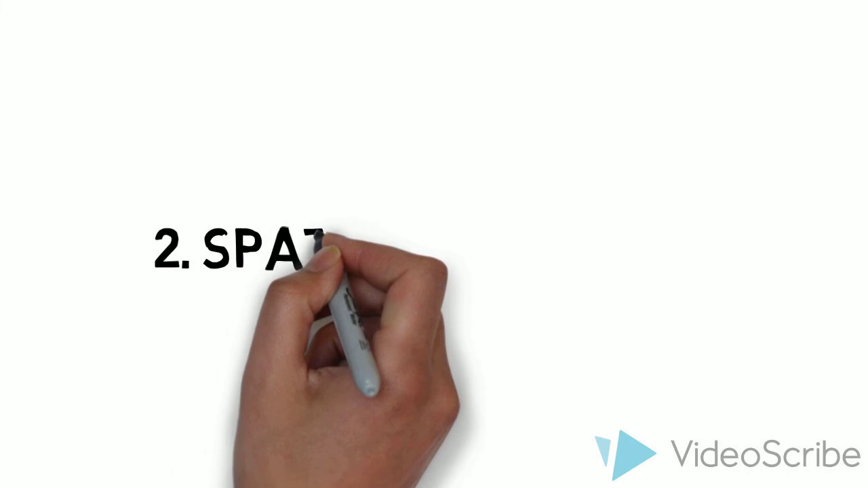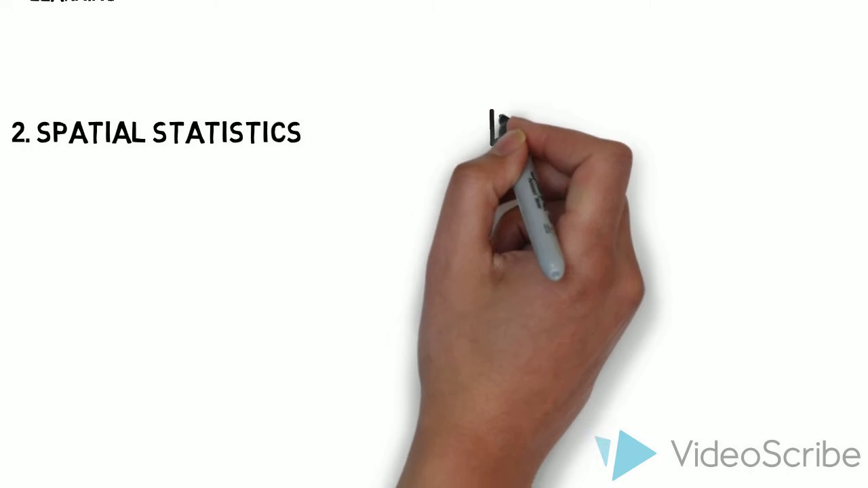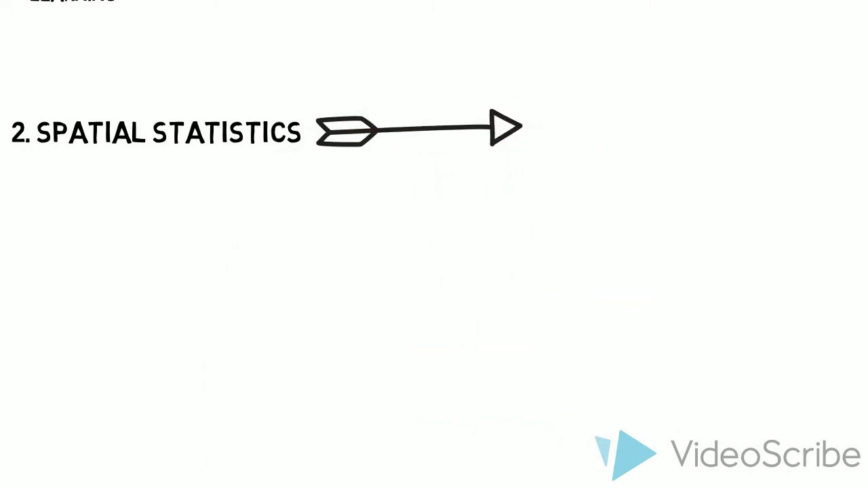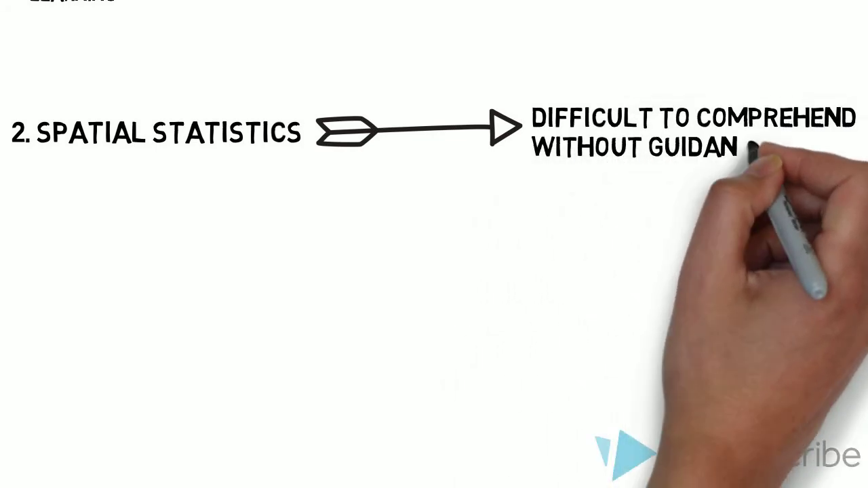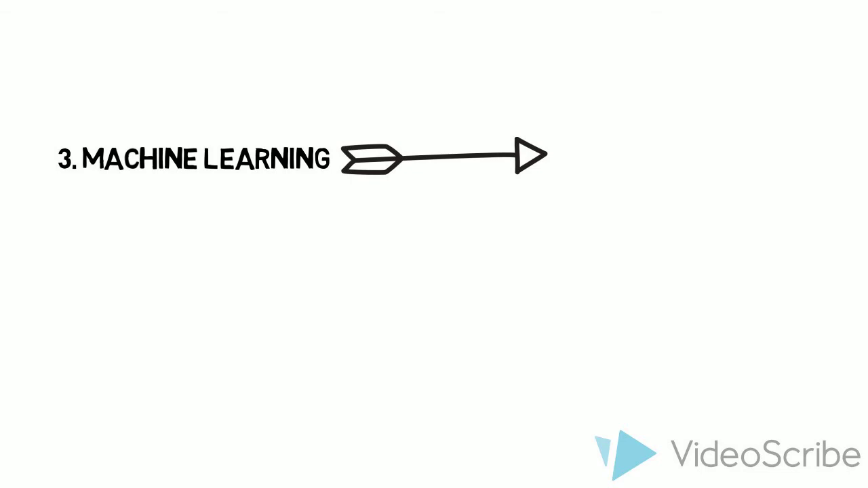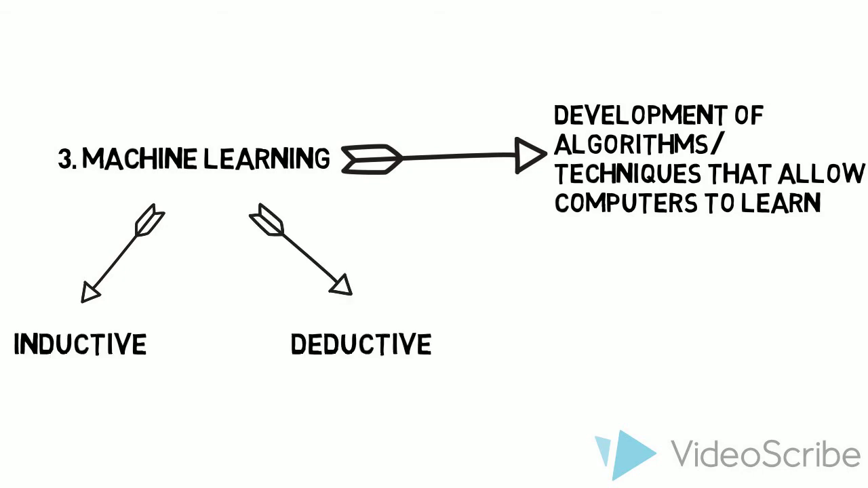Spatial statistics are the second topic. Statistics have a solid theoretical foundation, although the issue that's faced is that they're often difficult to comprehend without guidance or explanation of where or how to analyse the data. Thirdly, we have machine learning. Machine learning is concerned with the development of algorithms and techniques that allow computers to learn. We have two levels here, inductive and deductive. Within inductive, we've got creating computer programs by extracting rules and patterns out of massive datasets. Deductive, we're working on facts and knowledge and deducing new knowledge from old.